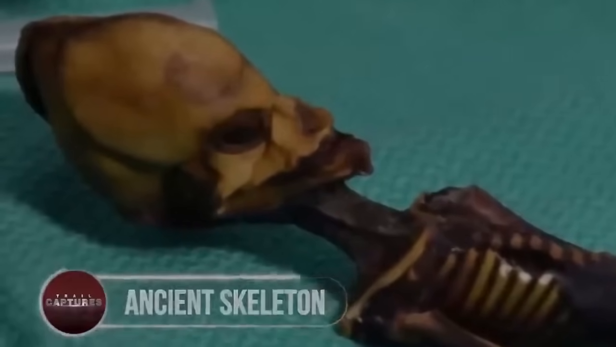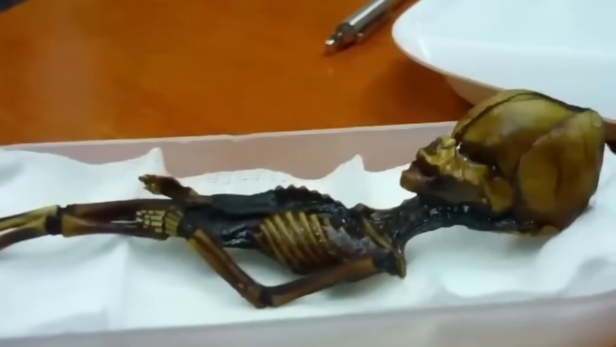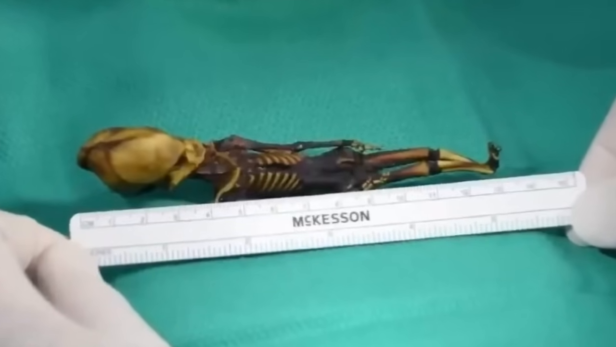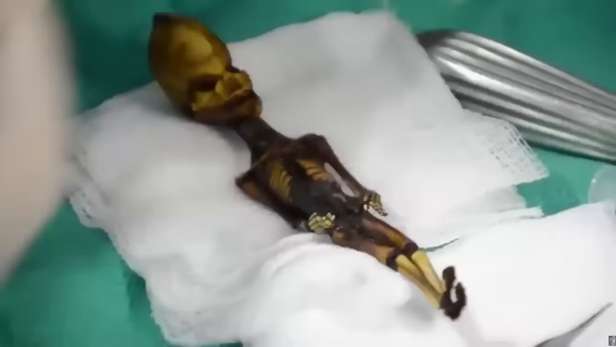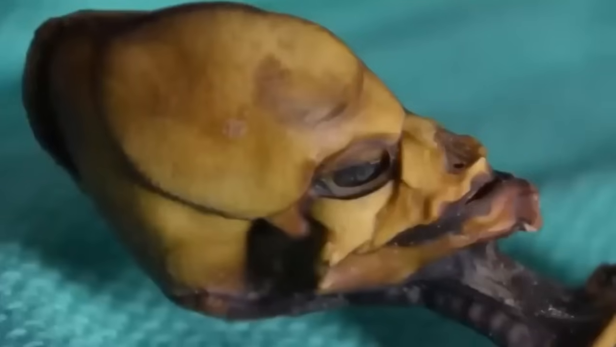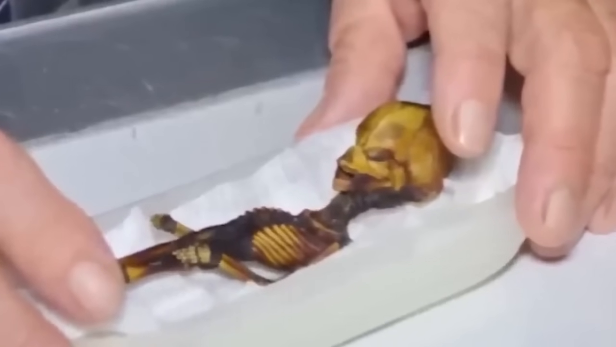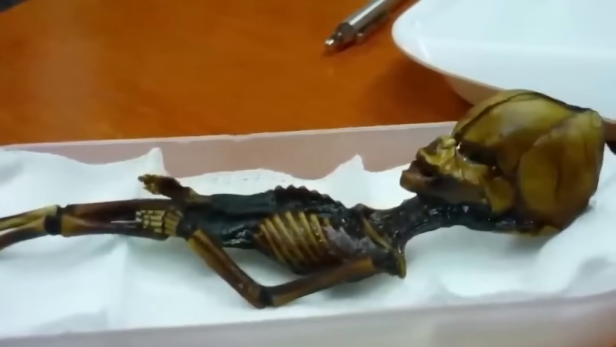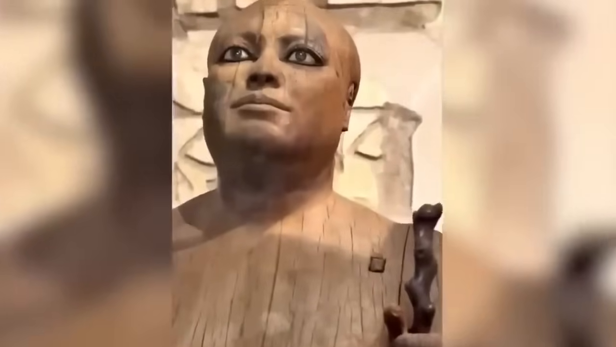Ancient skeleton. Standing in an Egyptian museum is this eerie statue, containing a perfectly carved body with its eyes resembling a human and always observing the people.